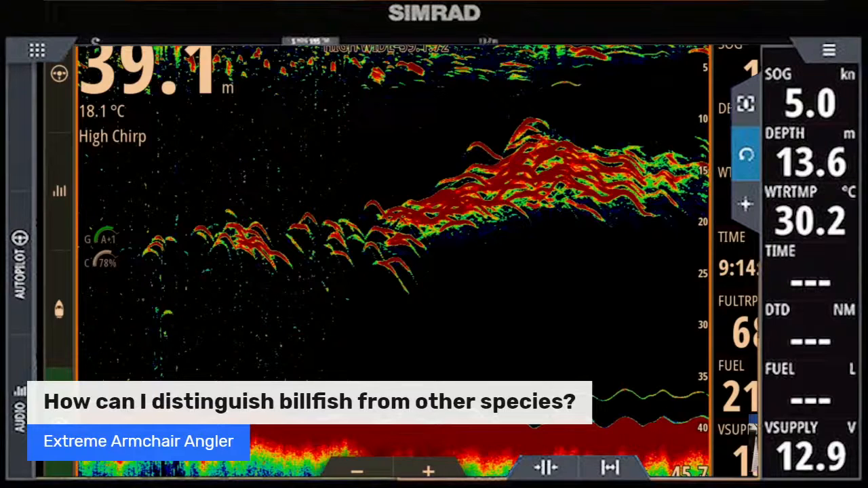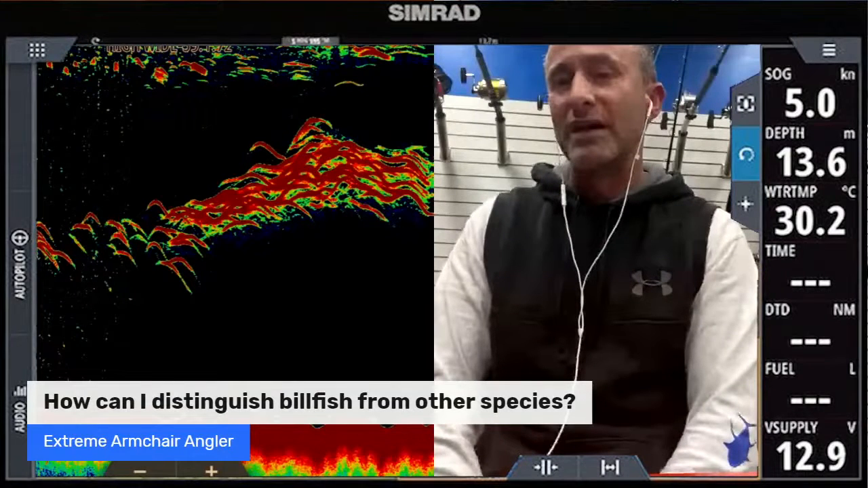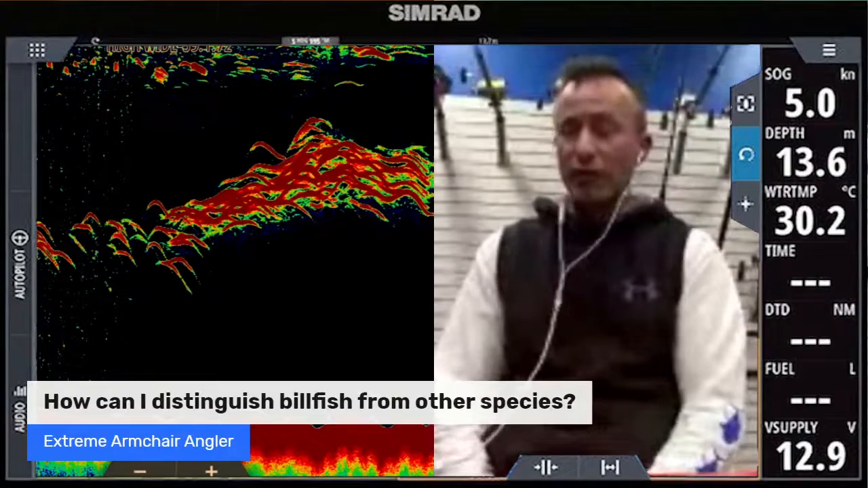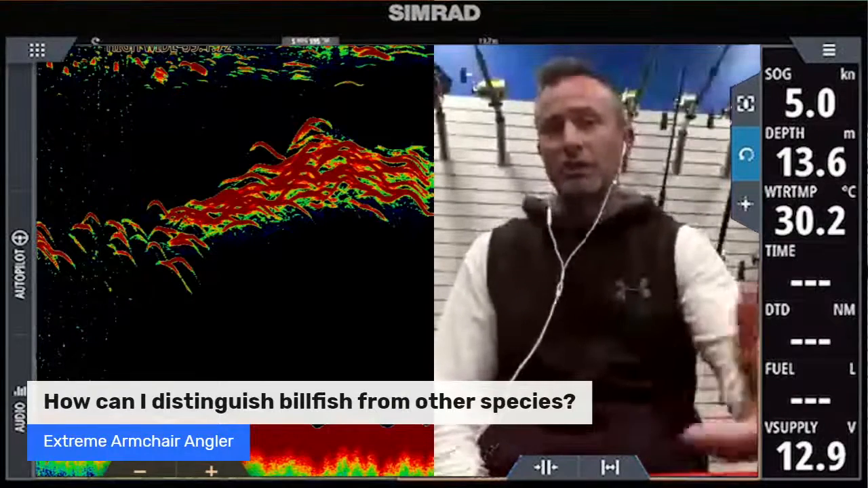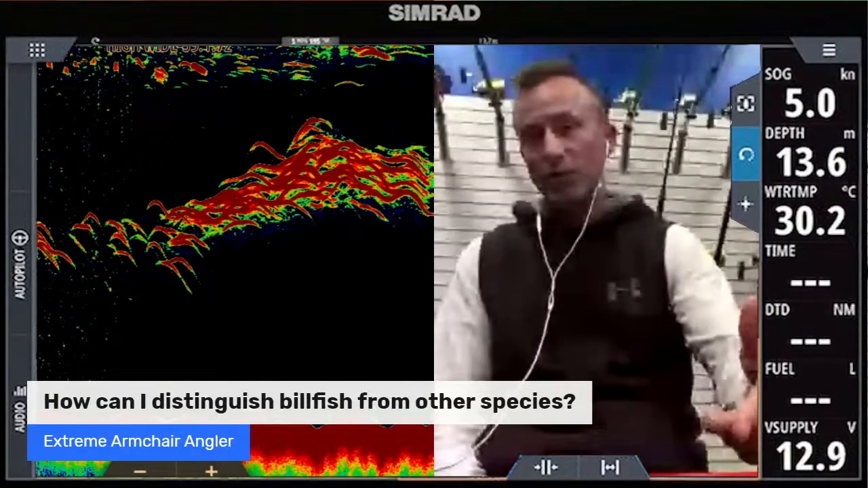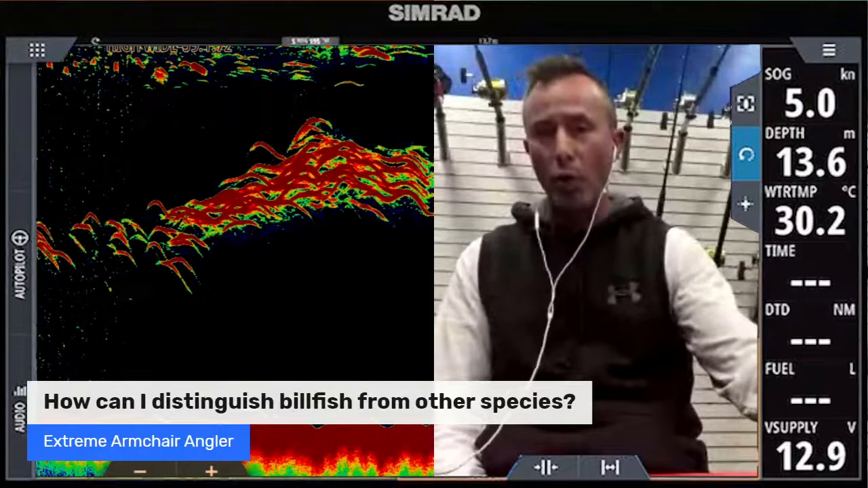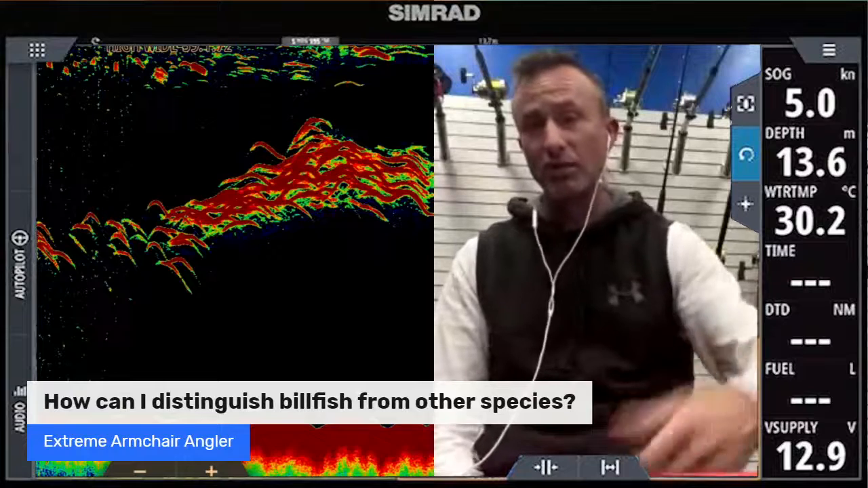As far as distinguishing billfish from other species, on my unit, I find my billfish mark up as a very, very long stretched out sort of boomerang. I find the sharks are a bit shorter and fatter when you mark them up. But again, we're talking a lot of trial and error here, Greg. People need to take note of when they mark a fish and when they get a bite, and go, okay, if that was what I marked and then I got a bite, there's a fair chance that was the fish that I caught. If it was a shark, take note of what that looked like.